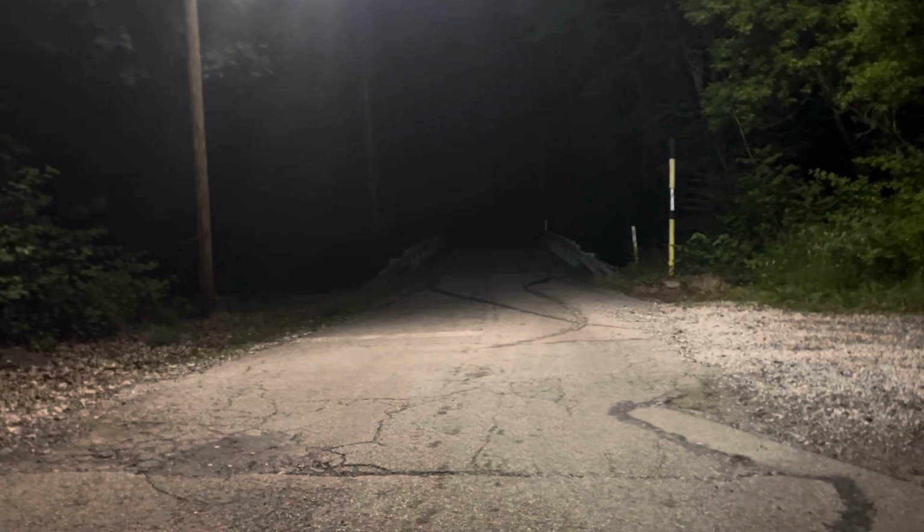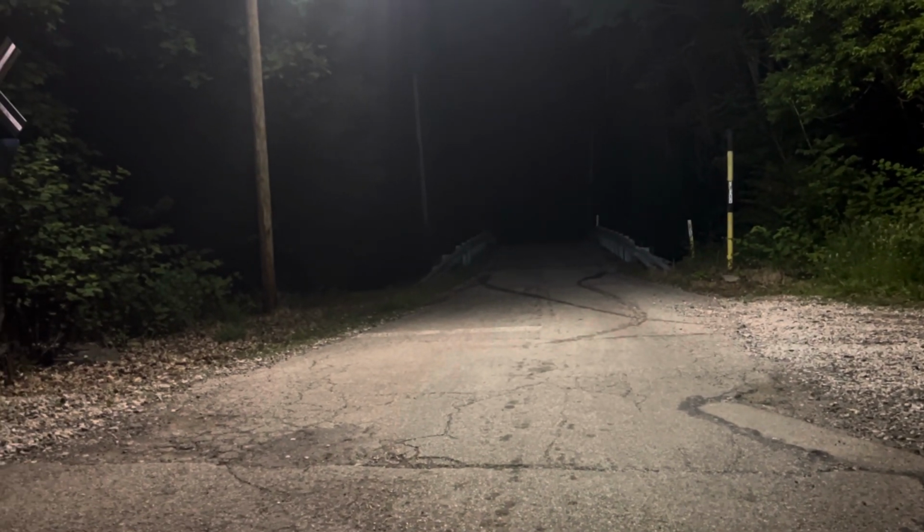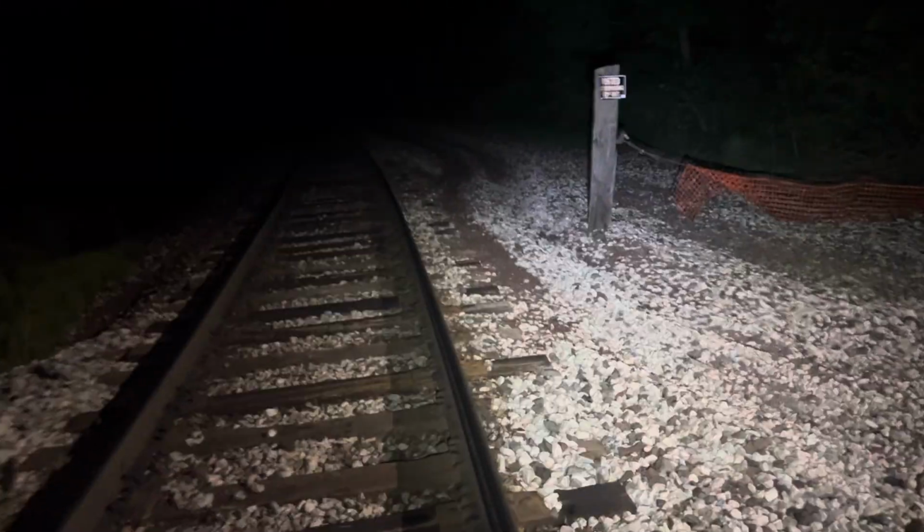This is Welton Road, going through Hogs Back, and let me tell you what, that is a creepy walk at night, going through there. And we may walk over there some, but for right now I'm going to stick on the tracks.